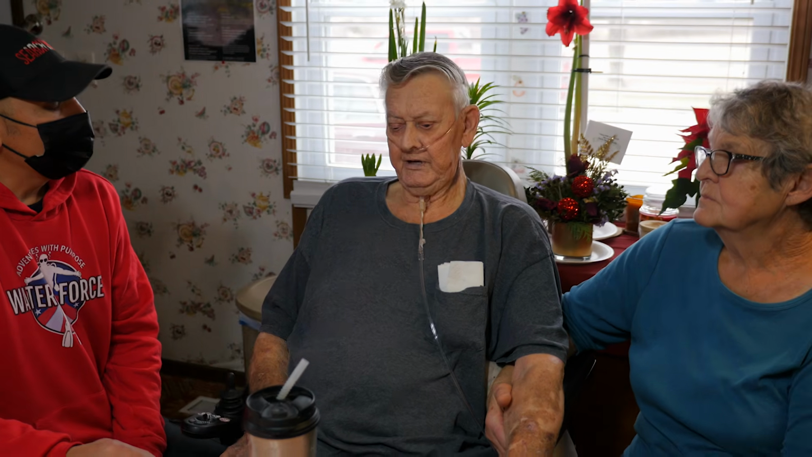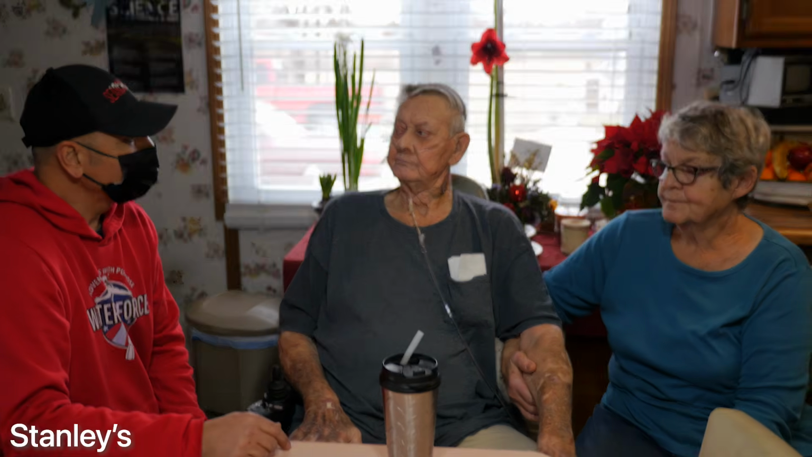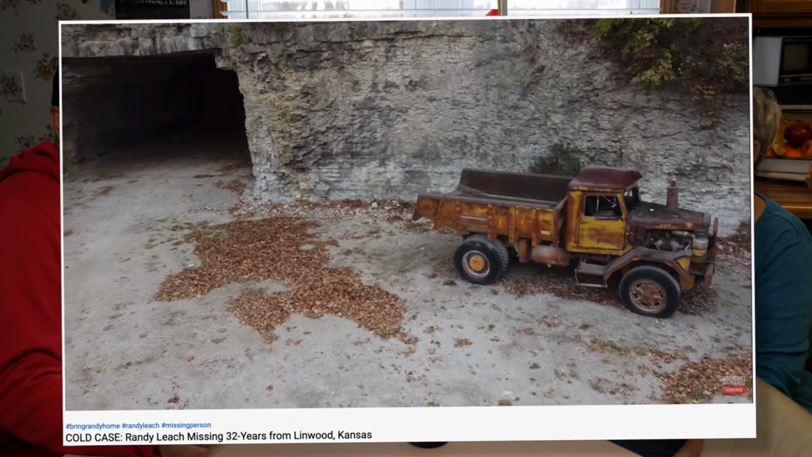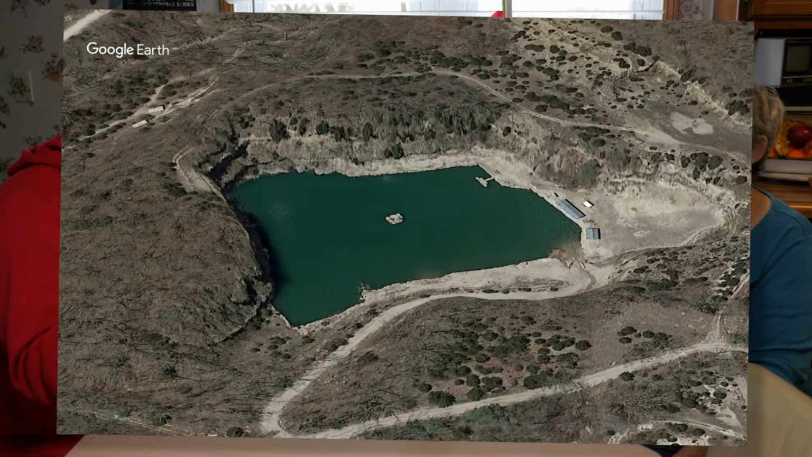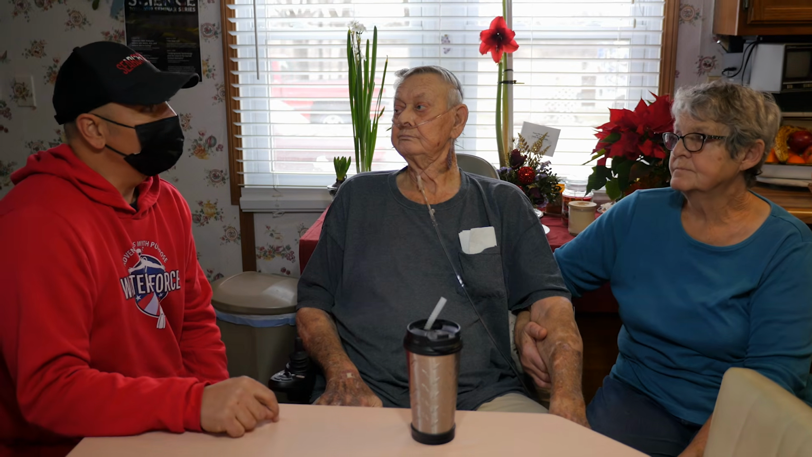We're going to jump over to Stanley's because he does have to get out of town soon. If you saw the caves we were looking at in one of the previous episodes, Stanley also has a quarry, a pond up above the caves. There's been some speculation that we need to check this property as well, so we're going to check that first thing this morning.